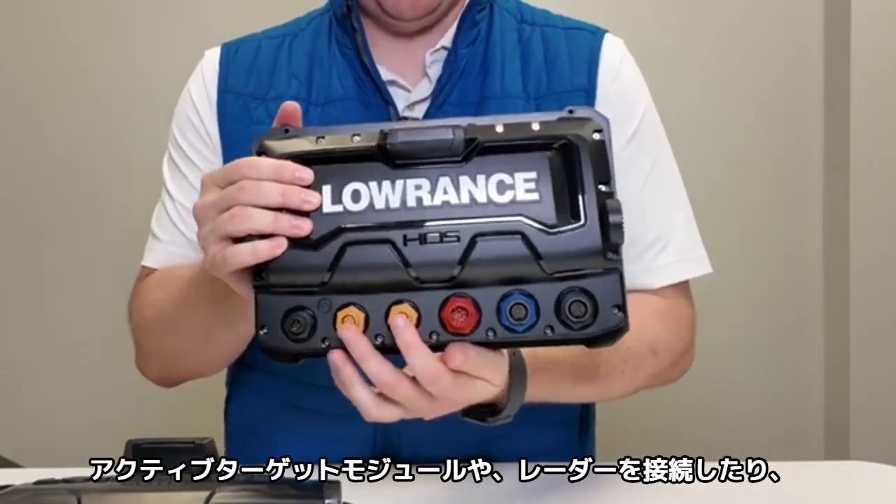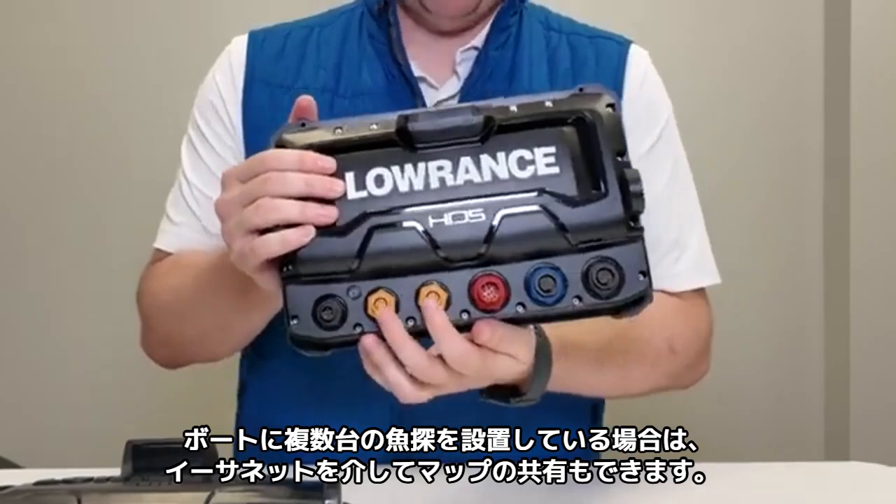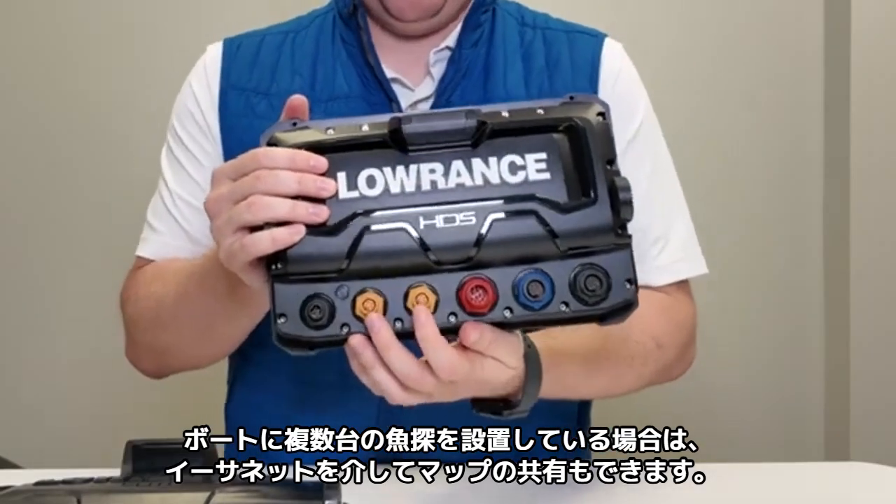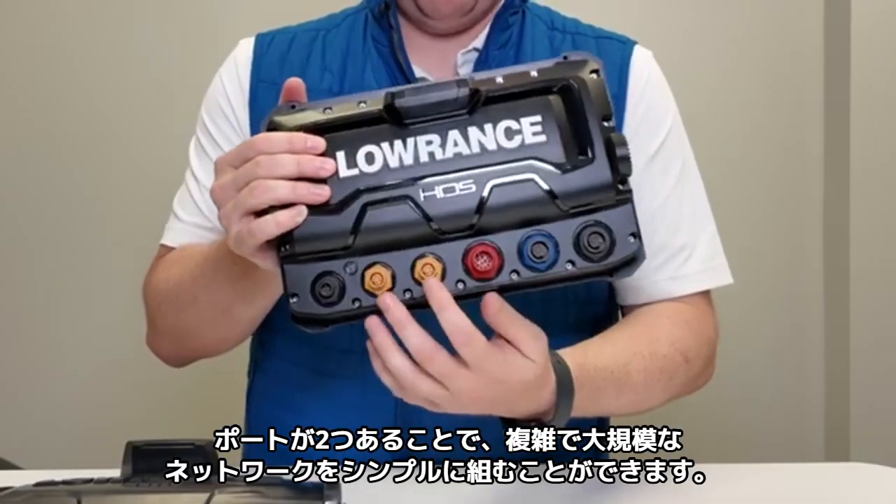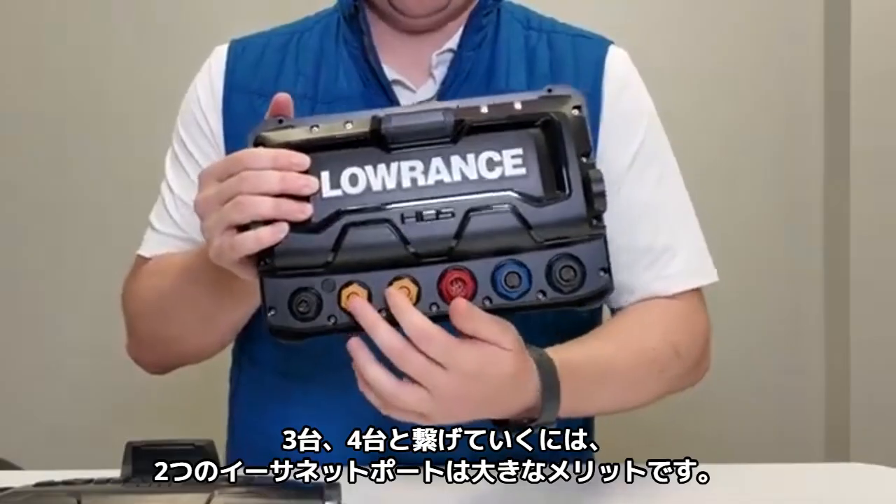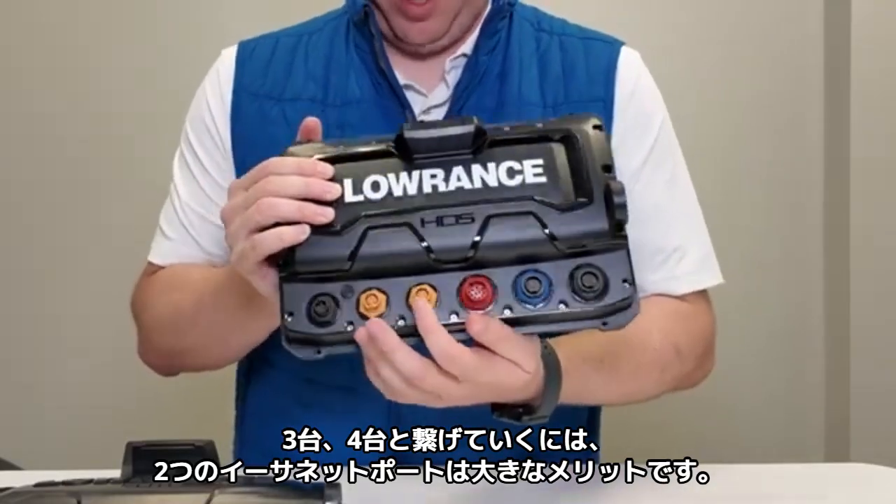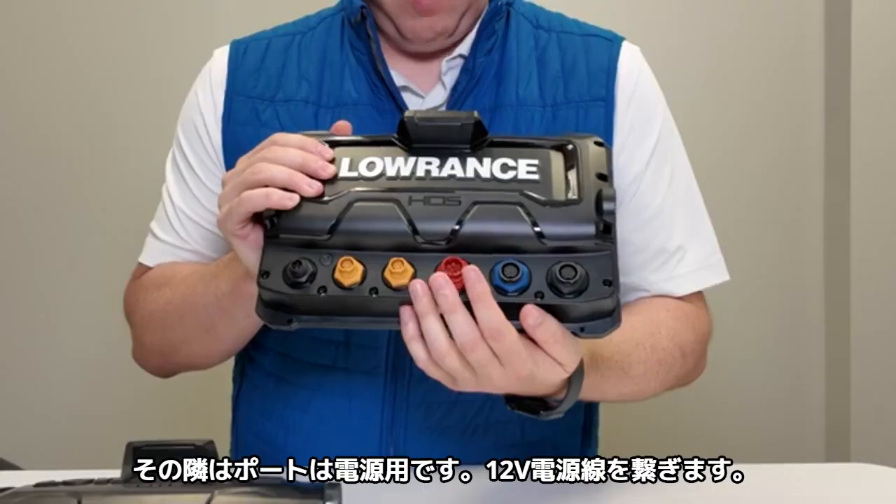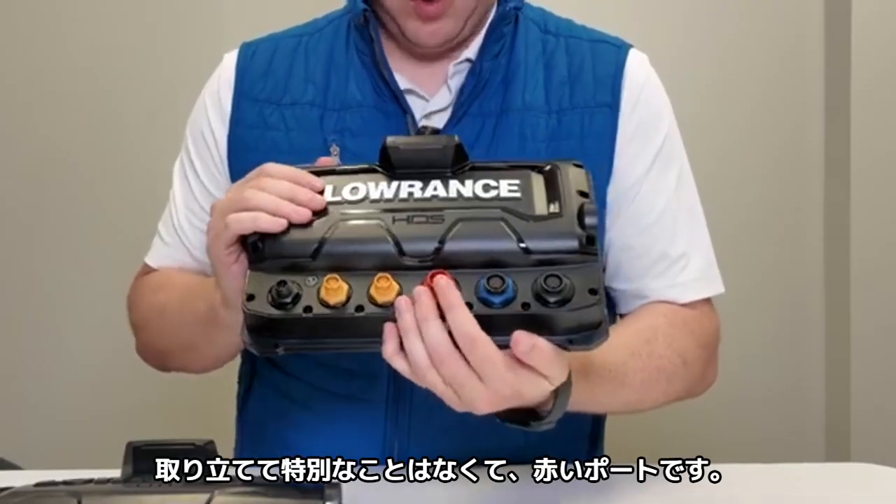So this is going to be for plugging in things like an Active Target module, a radar, sharing map cards between multiple units if you've got several mounted on the boat. So having 2 on here makes it really simple if you're going to build a big complex network, right? If you're going to daisy chain 3, 4 displays together, having 2 Ethernets is a really big benefit here. You're going to have your power, obviously 12 volts, nothing super special there, so that's this red one.